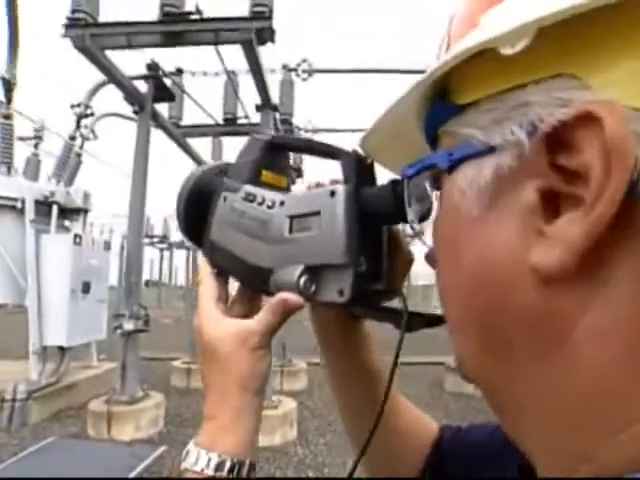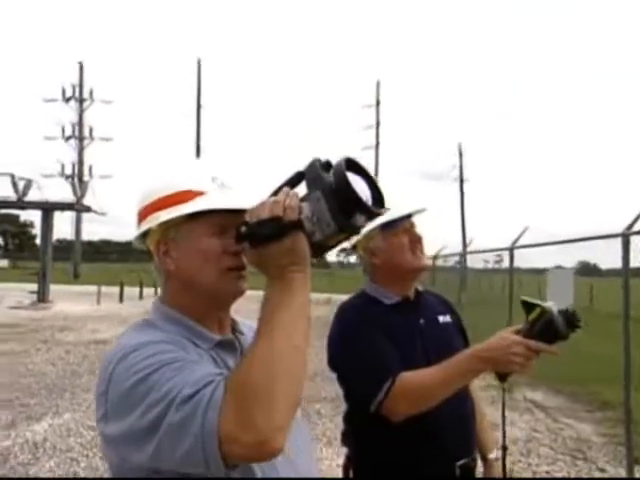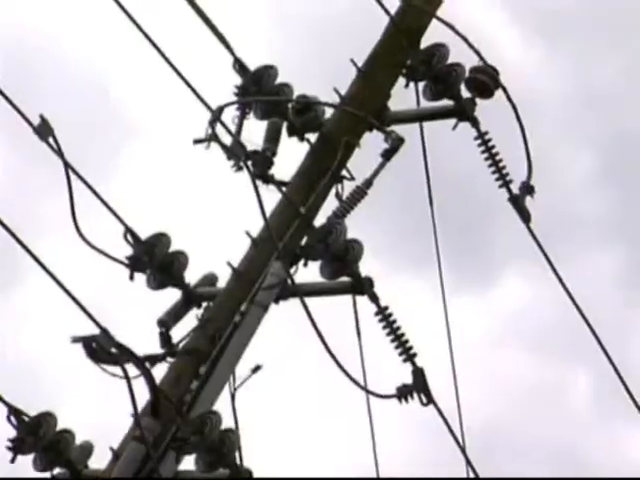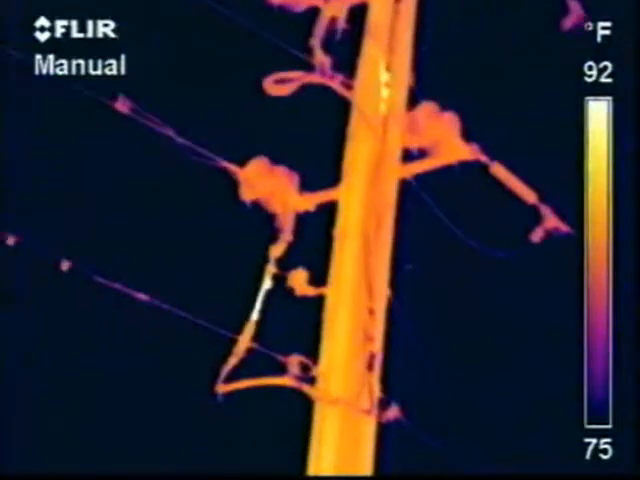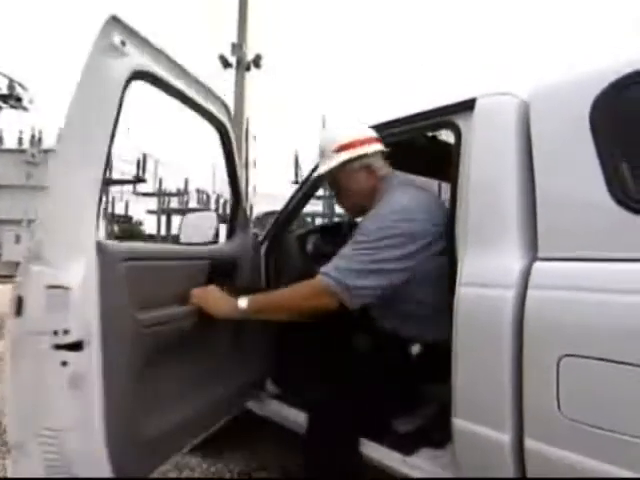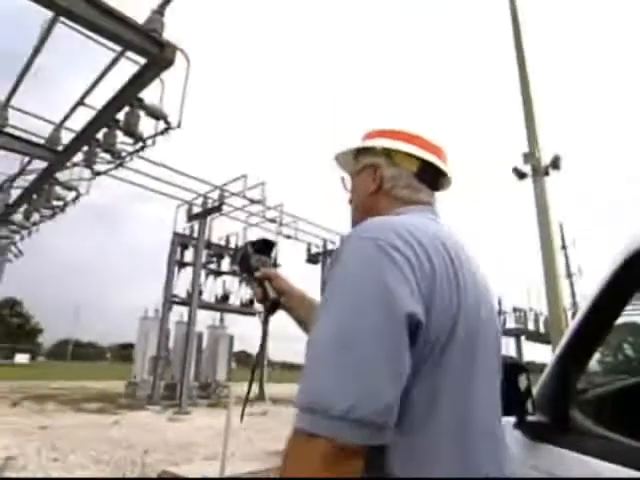You don't get any more innovative than this type of cutting-edge technology. The Flir equipment is rugged, it's dependable, it's sophisticated, the imagery is incredibly sharp. I would absolutely recommend a program of this nature for other utilities, both for distribution and substation or transmission work and for customer service work. Since we've had the program, the savings, I think, certainly is in the millions and millions of dollars at this point.